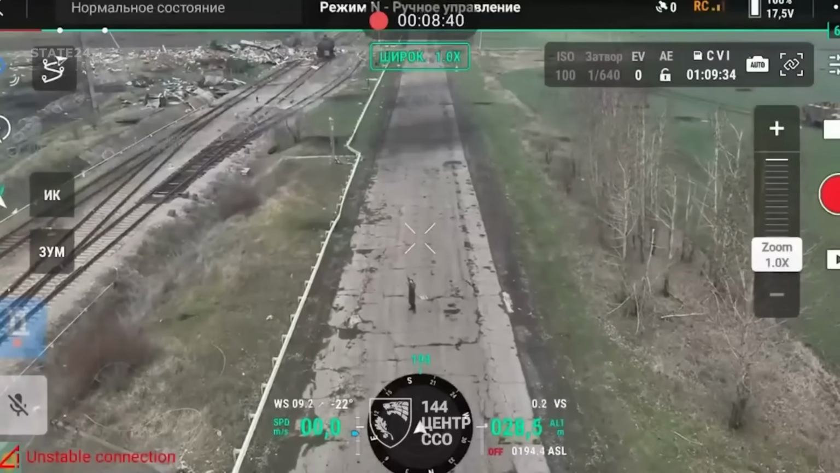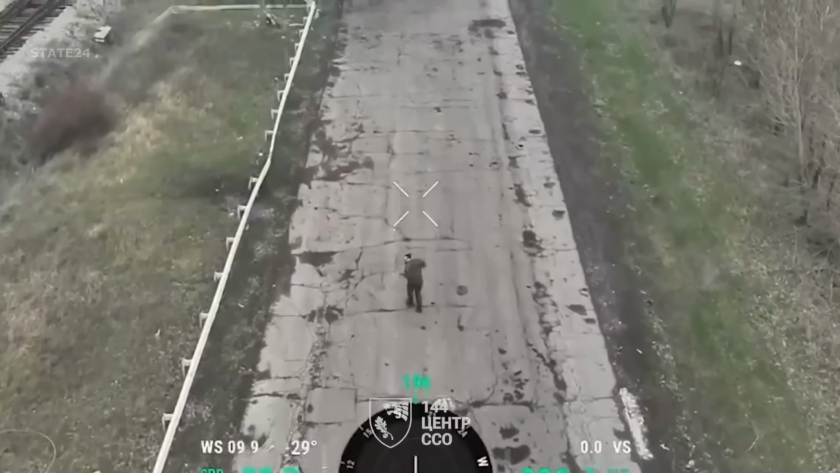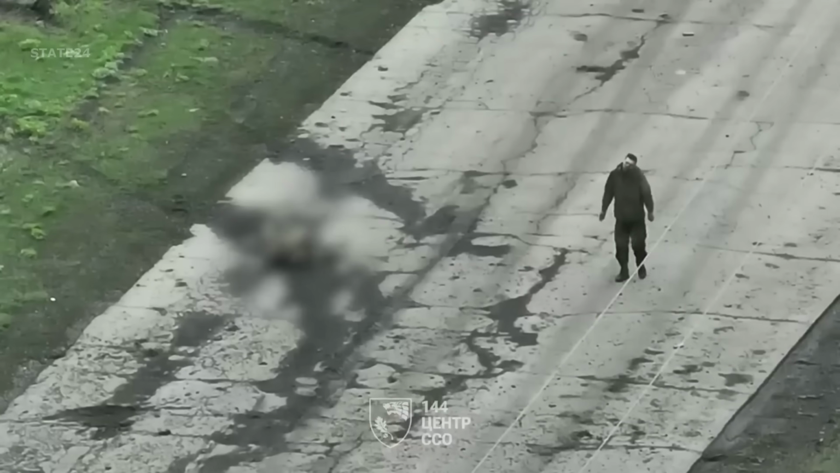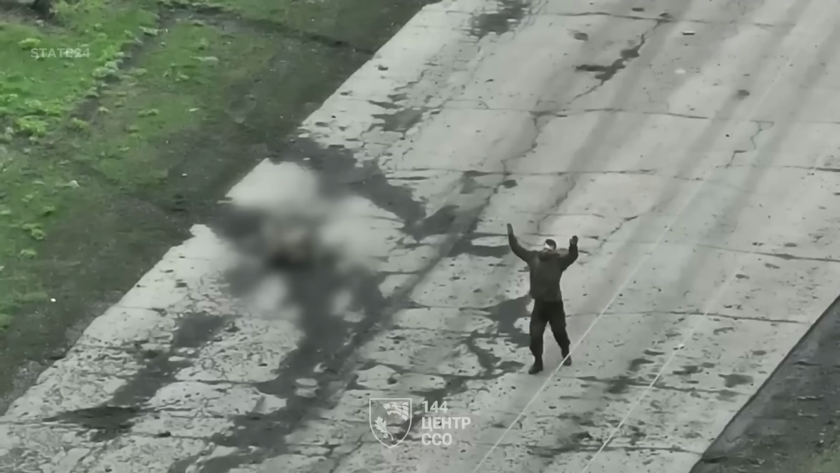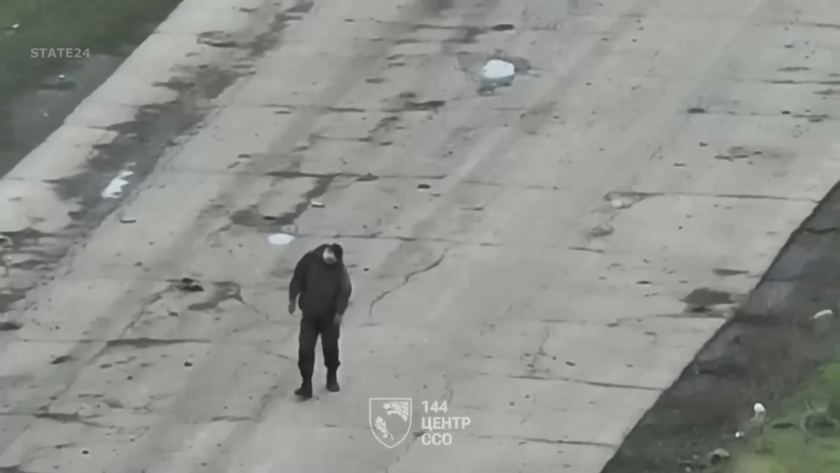When the Ukrainian FPV drone didn't harm him, the Russian soldier realized he was meant to follow it. Wounded and exhausted, he trailed the drone for quite some time. Like many Russian soldiers on the battlefield, he was struggling to survive without supplies. No food, no ammunition, and no support.